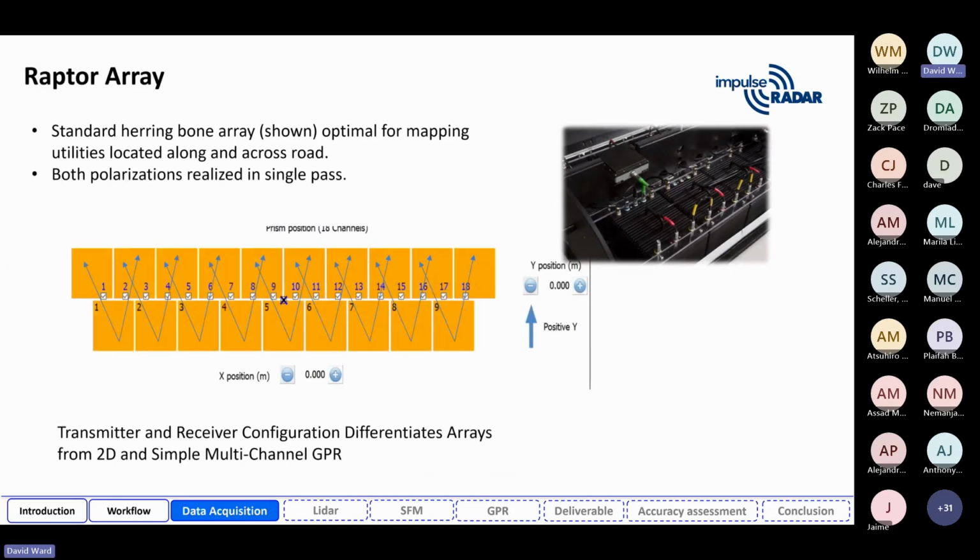If you're not familiar with the Raptor, the novel part of how it works is that we transmit and receive in what we call a herringbone pattern. So we get polarizations both ways. If you're familiar with 2D GPR, you're pushing a GPR system and you get a nice hyperbola if you're perpendicular to that particular facility underground.